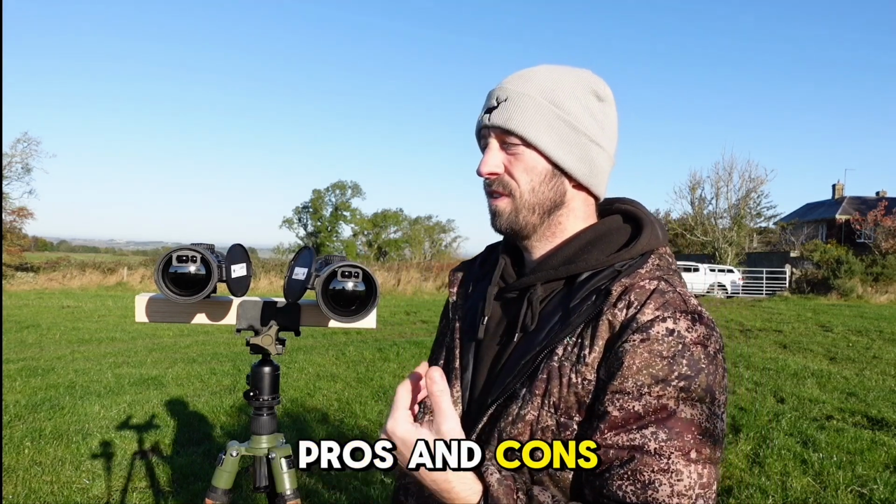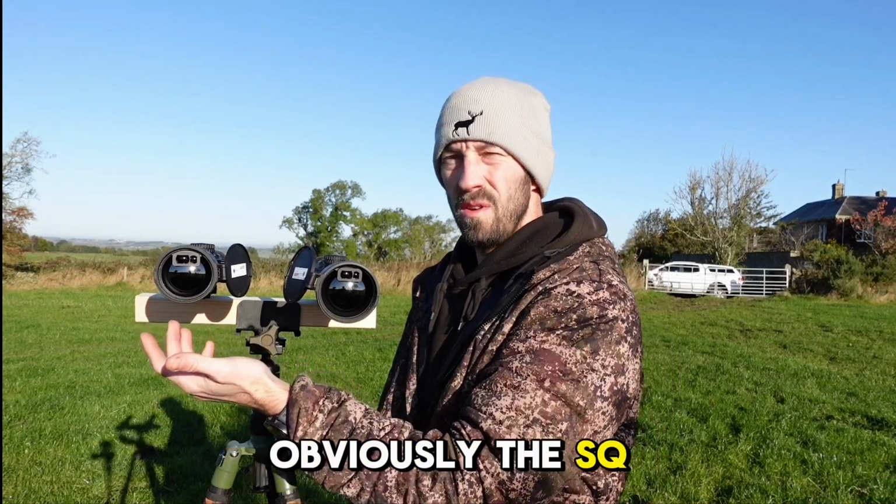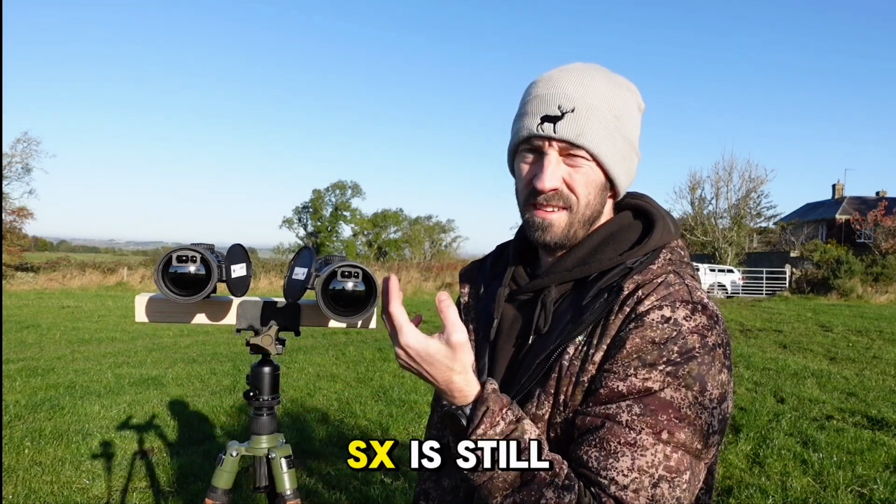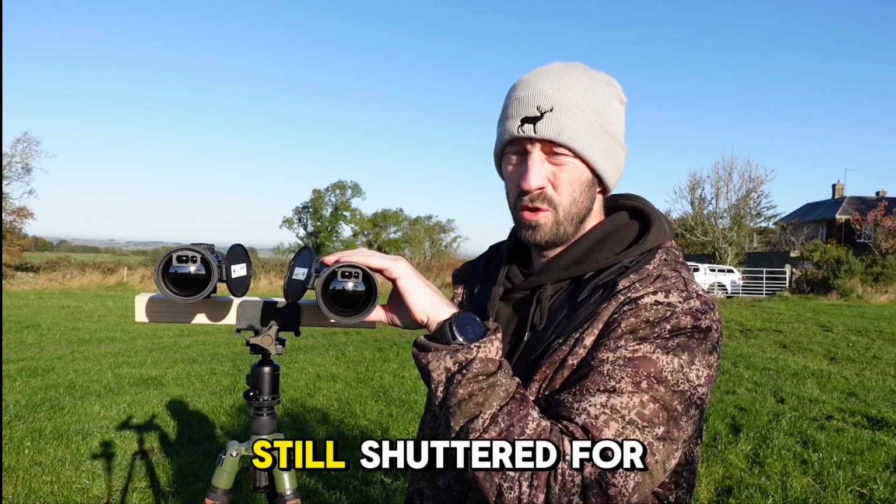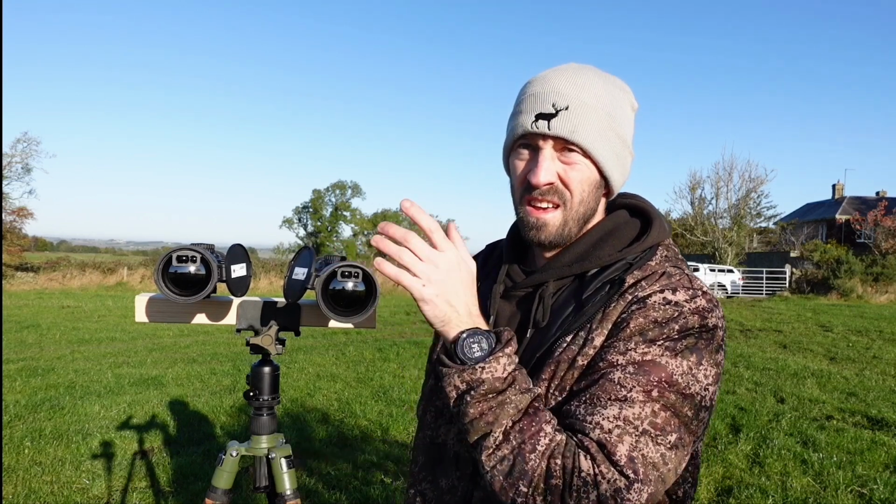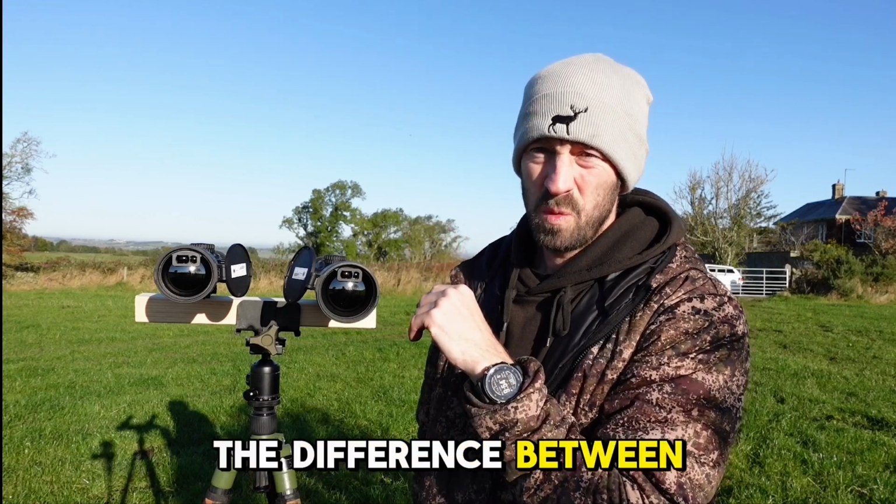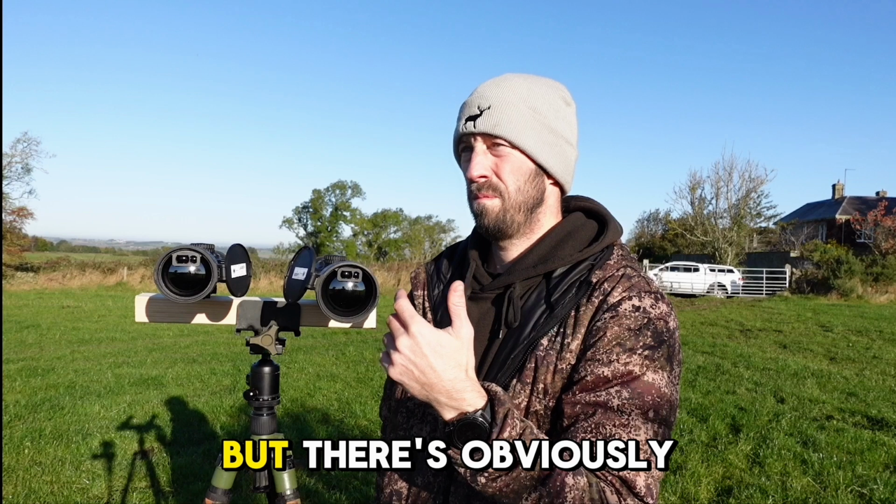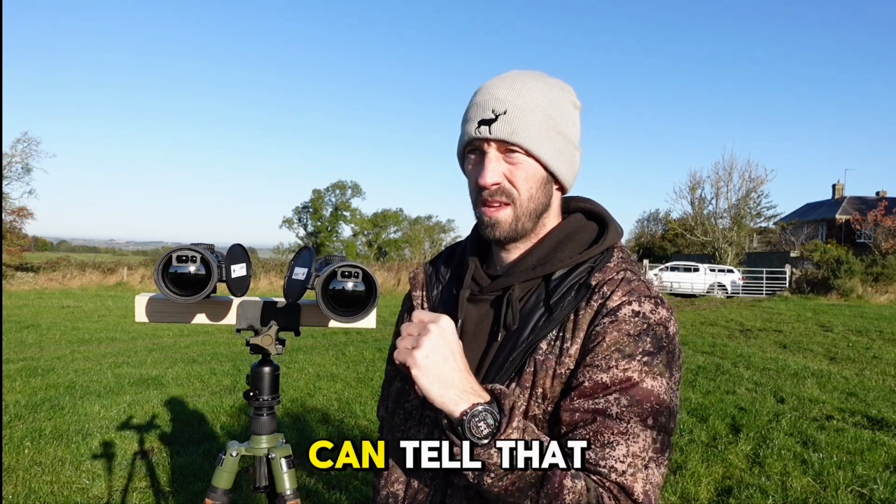Some of the pros and cons again, obviously the SQ is shutterless technology, it's sub 15 NETD. The SX is still shuttered for calibration, and it's sub 18 NETD. I can't tell the difference between a couple of millikelvins myself, but there's obviously people out there that can tell that.